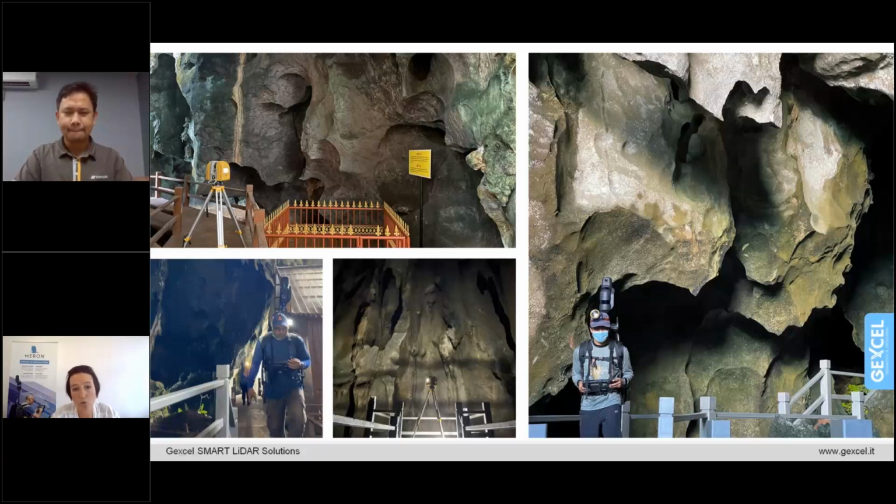Just to add this additional capability that we mentioned at the beginning, in terms of mapping and also of updating the information of the site.